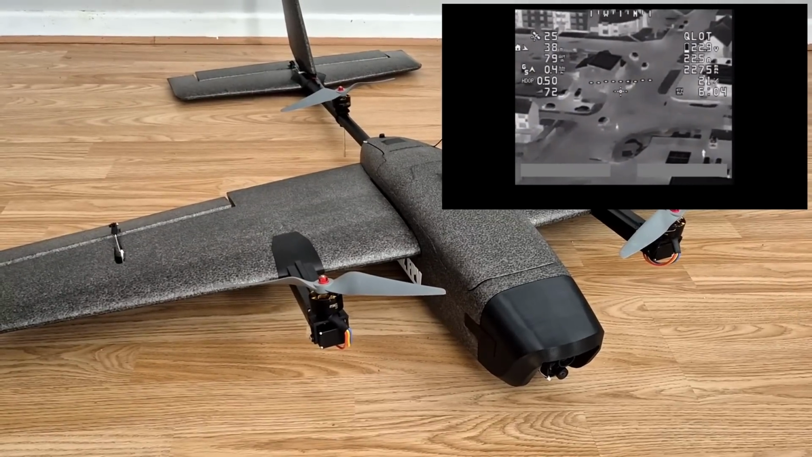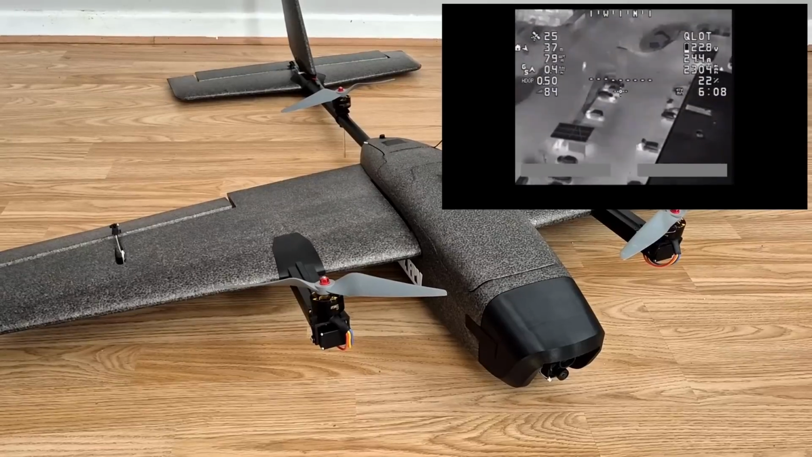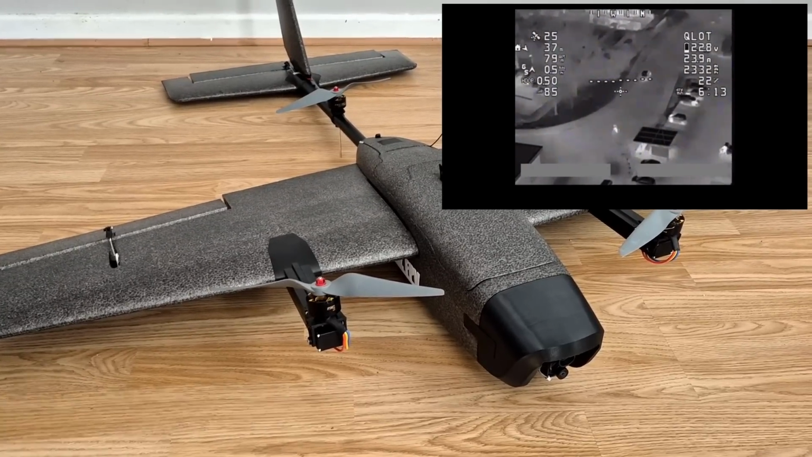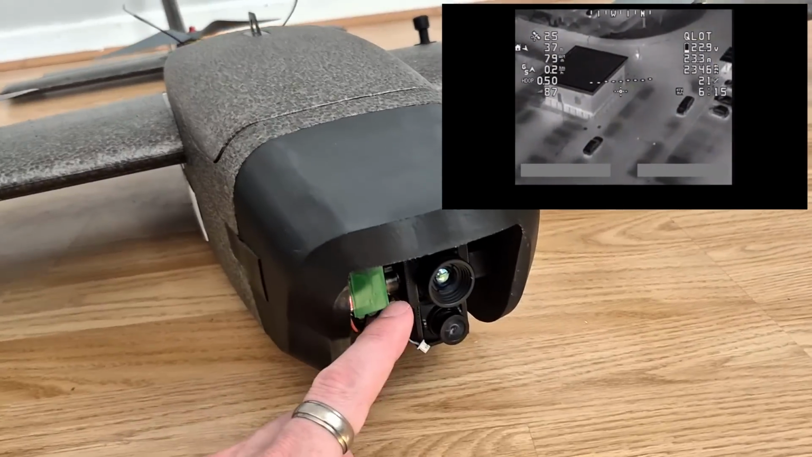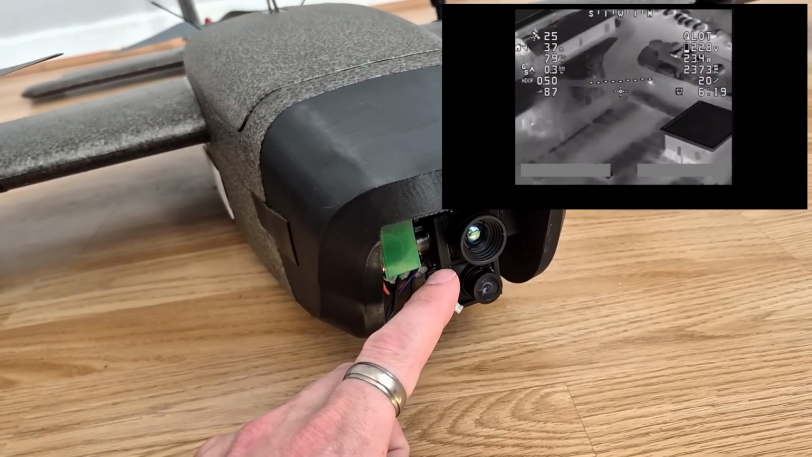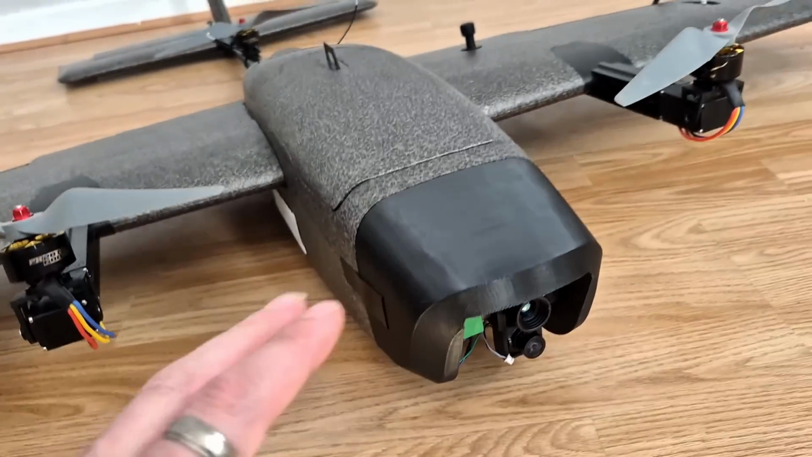And it was very, very cool to have an aerial perspective of the world and look at it in thermal. However, if you saw that video, you'll know that the footage that was recorded was black and white. And that is because by default, when you buy this camera, it's locked in a black and white mode where black is cold and white is hot.